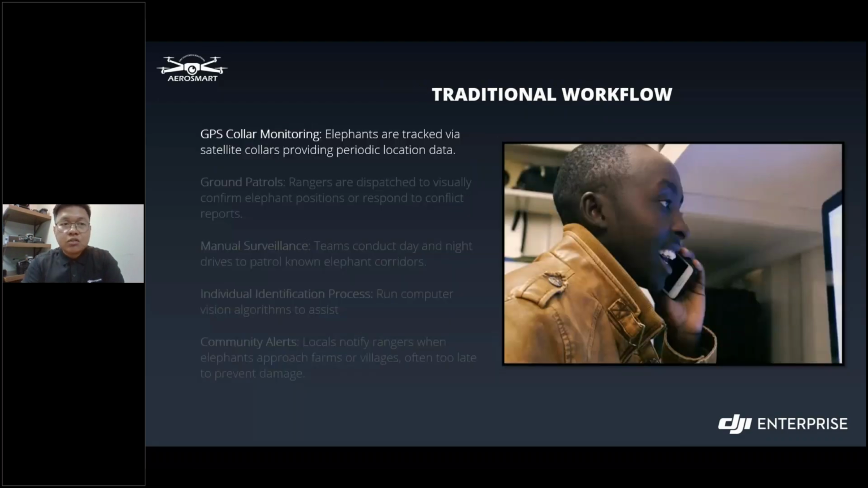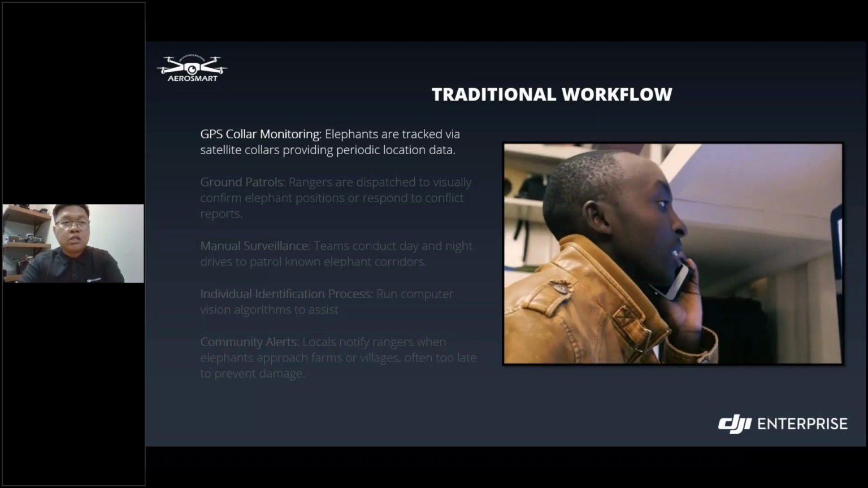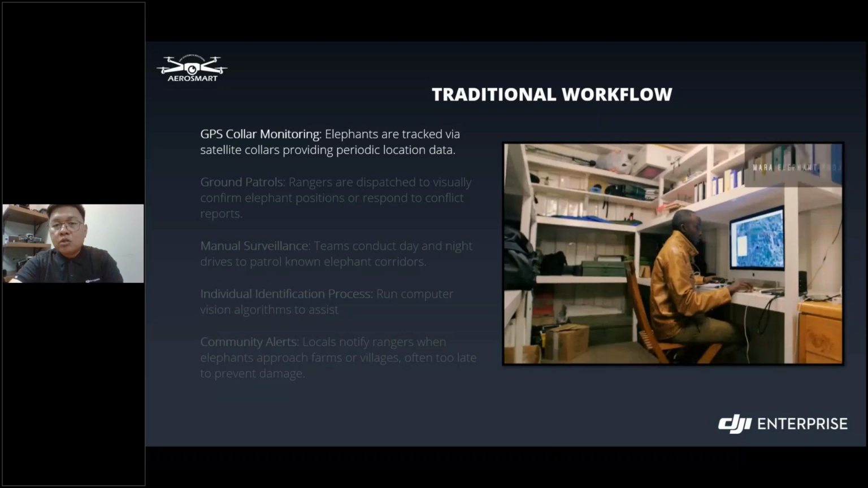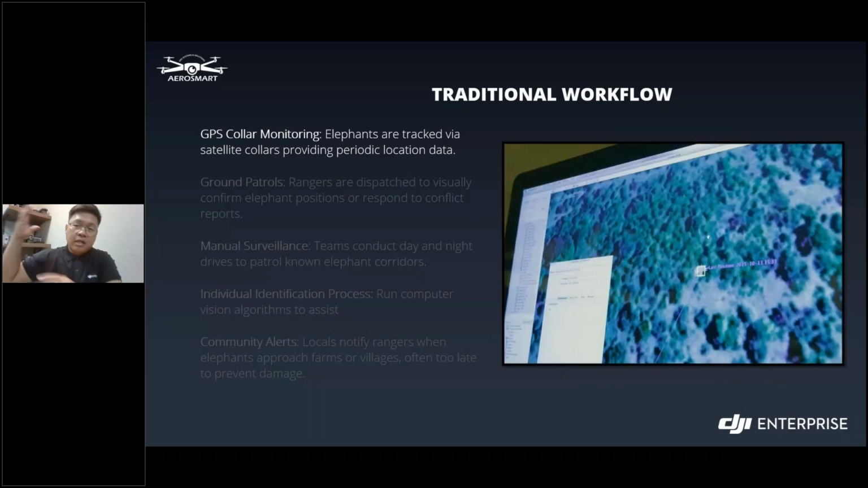here is the traditional approach, to give you an overview of what they are doing. First, they have these GPS collar elephants. They are tracked via satellite collar, providing periodic location data. To capture manual photos, the rangers rely on the GPS collar, which I showed you before, the big belt they put on their necks. The elephants are tracked using satellite collars that provide periodic location data, as shown in the video earlier.